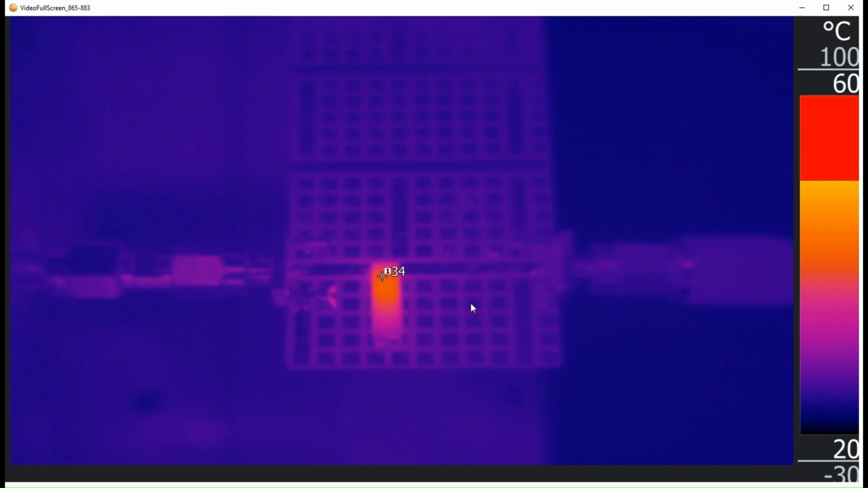So it can be quite important to know that you've got extra power dissipated, not just due to the DC bias that's going to be passing through the device, which could be a couple of amps, which will increase the temperature, but also RF is getting into the device and causing heating as well.